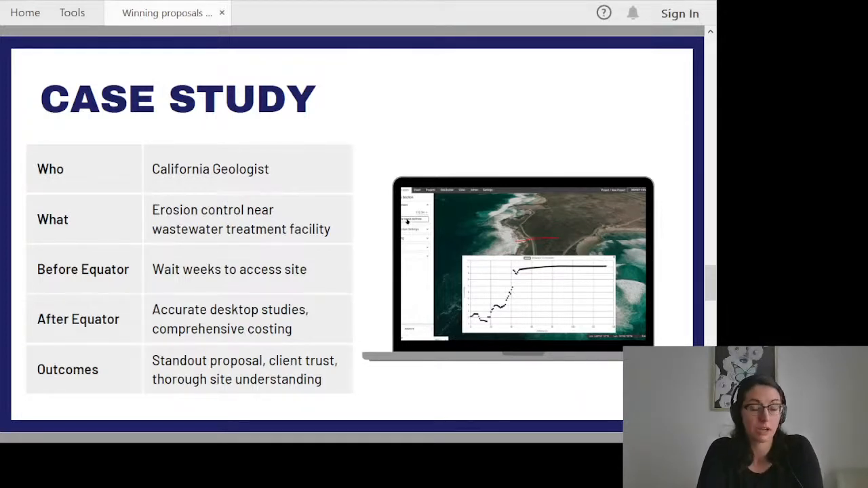As I mentioned, a lot of our background is in consulting, and we worked pretty closely with users who are part of that process in different ways. So a lot of discipline specific work, either in geology, ecology, transportation planning, all over the place. In this case, we worked with a geologist working for a consultant in California. They were working on a proposal for erosion control near a water treatment plant.